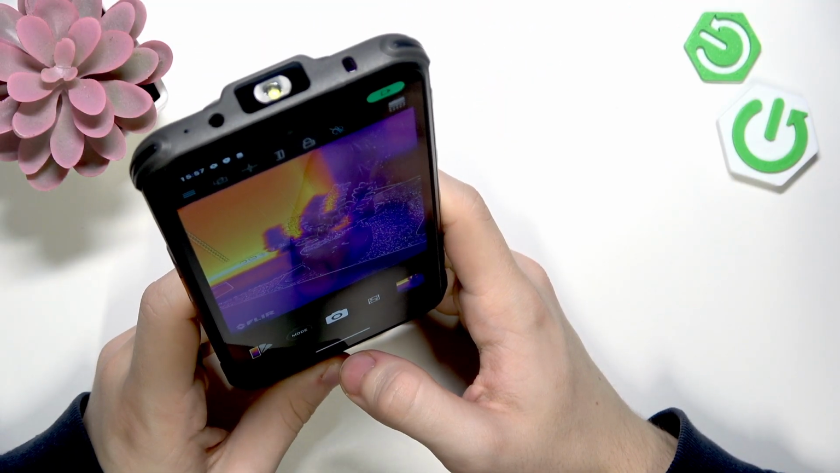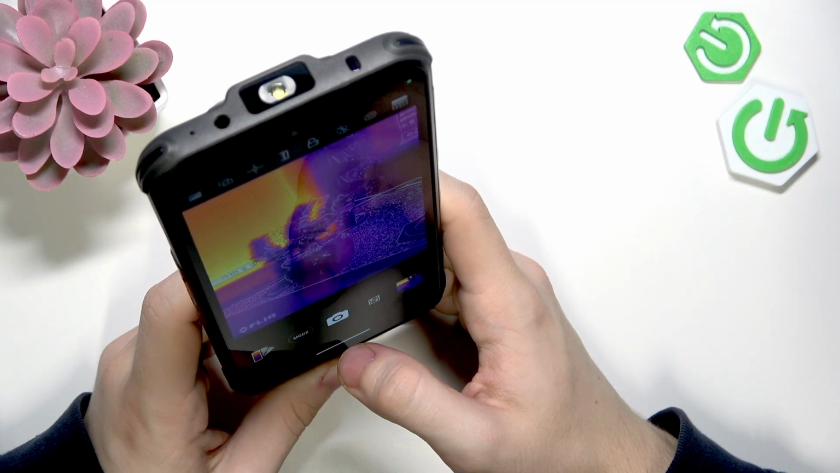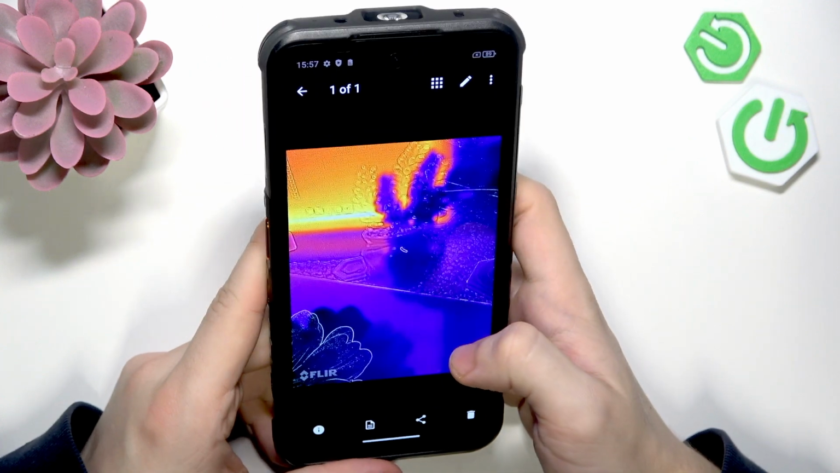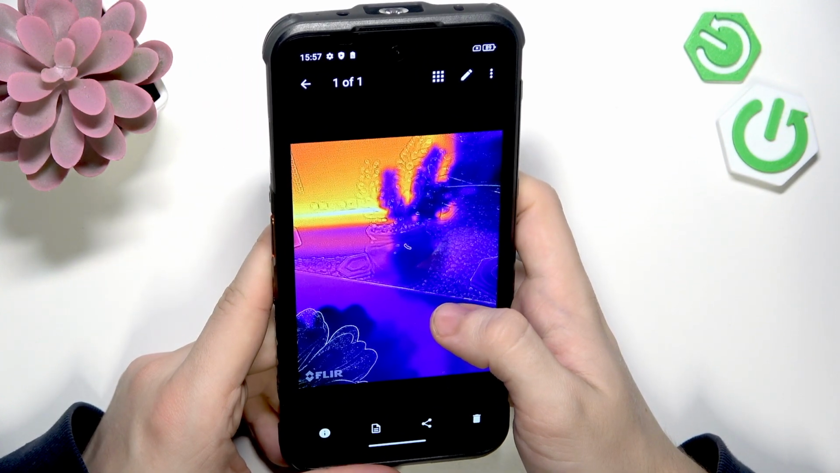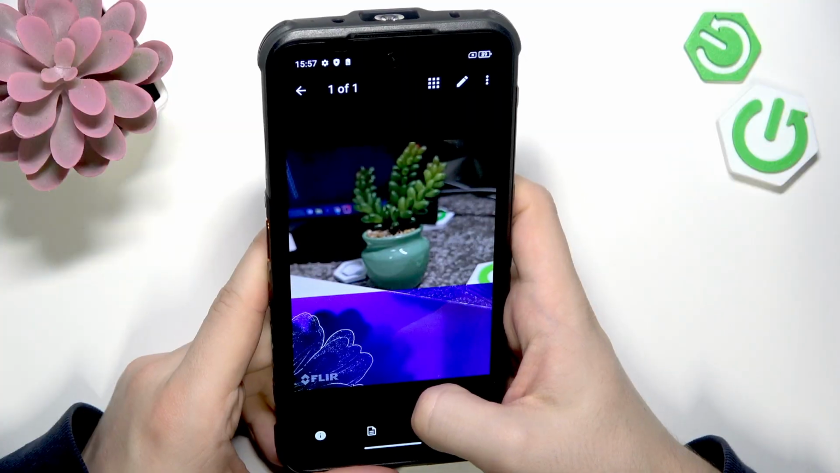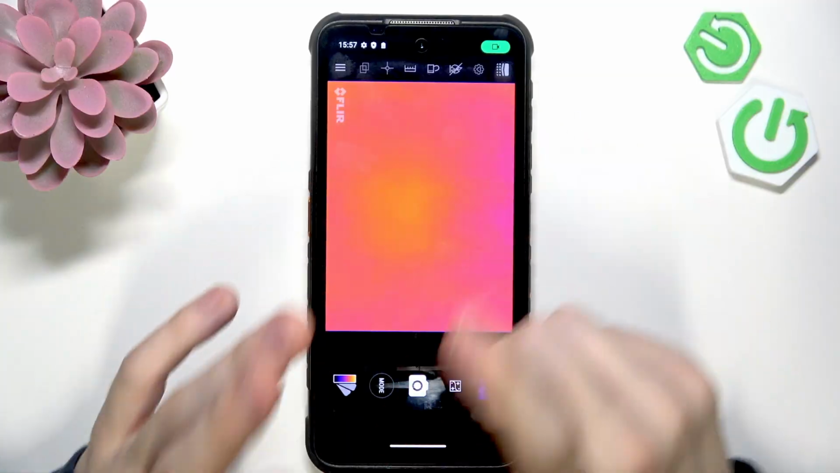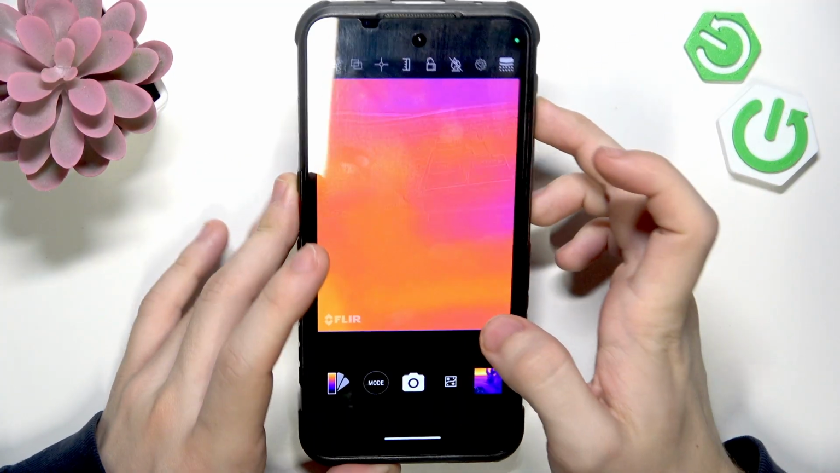It did help just a little bit, but this is normal. What you're seeing right now, like this, it is normal. It would not be more abnormal if it would be a bigger gap.